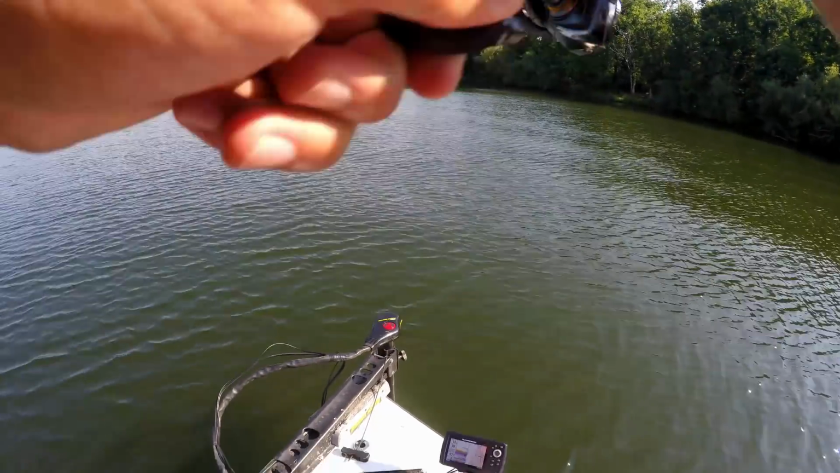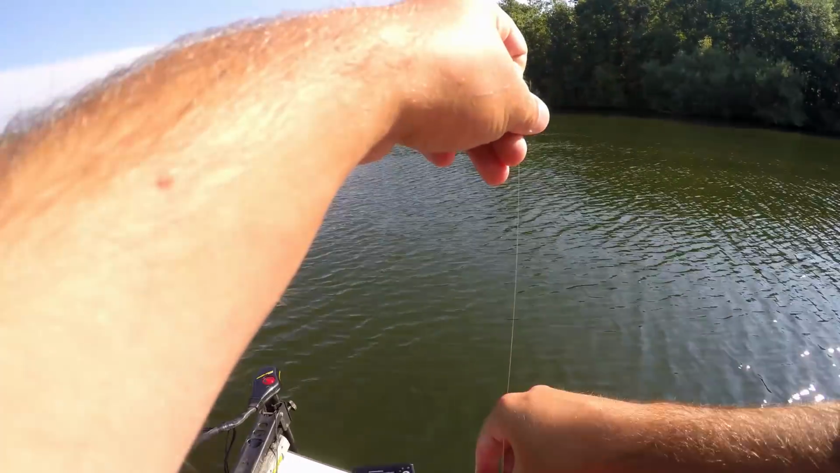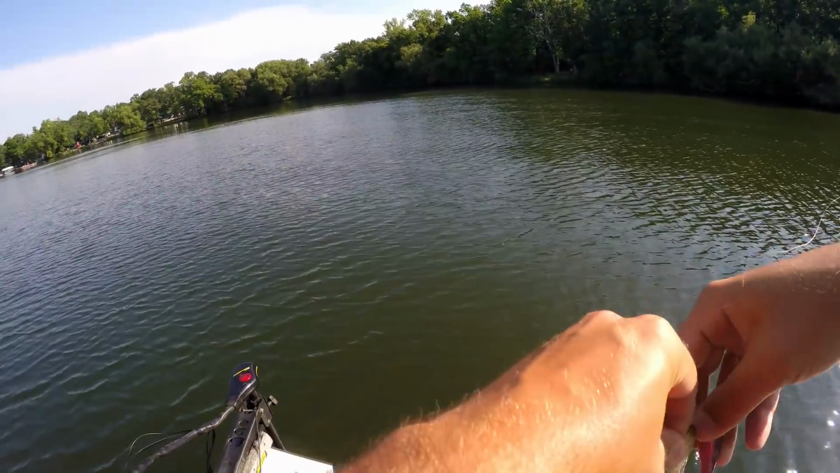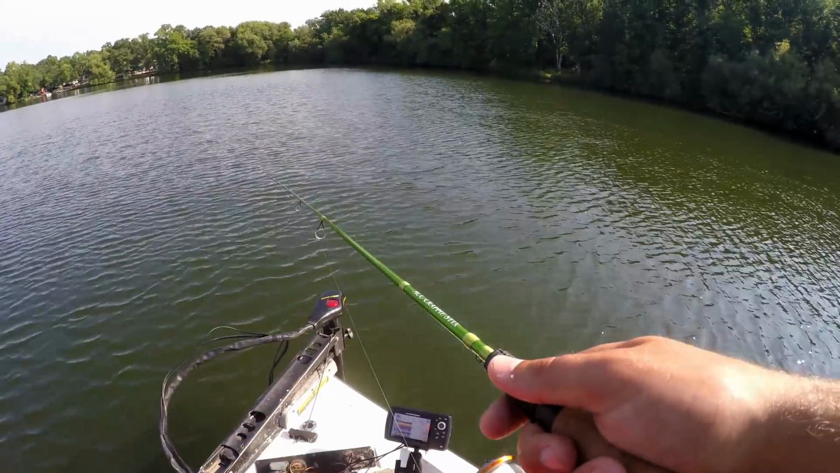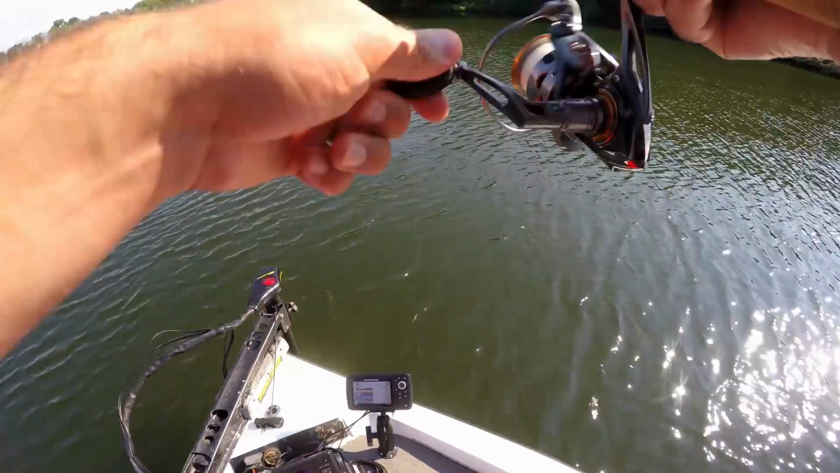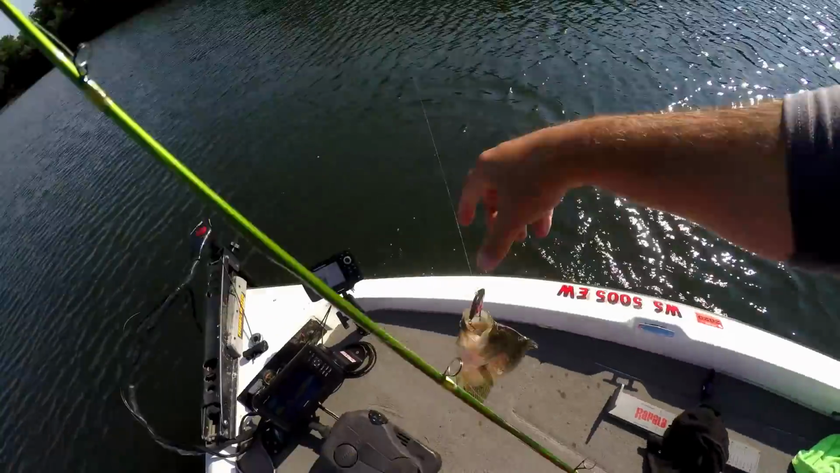There he is. Hit it on the drop. Another small guy. These schools are really moving today. Holy smokes. I'm going to chase them around. There he is. Feels like a better one, because it is a better one. Yes. They're mixed in.